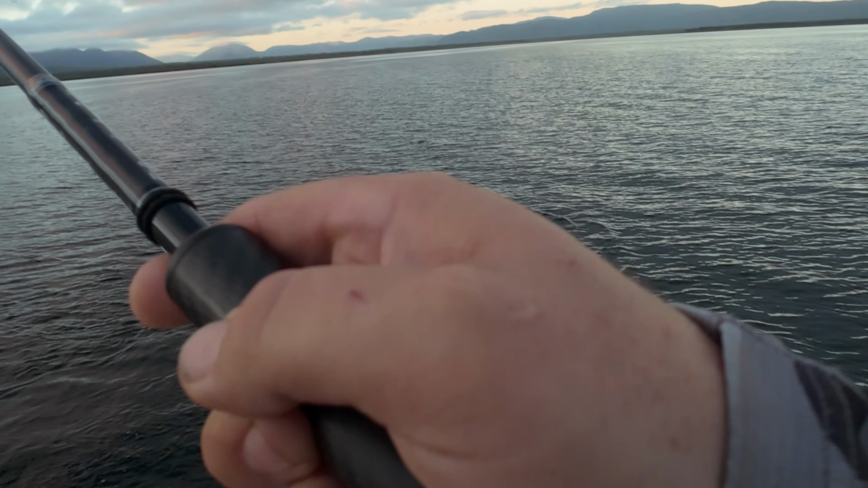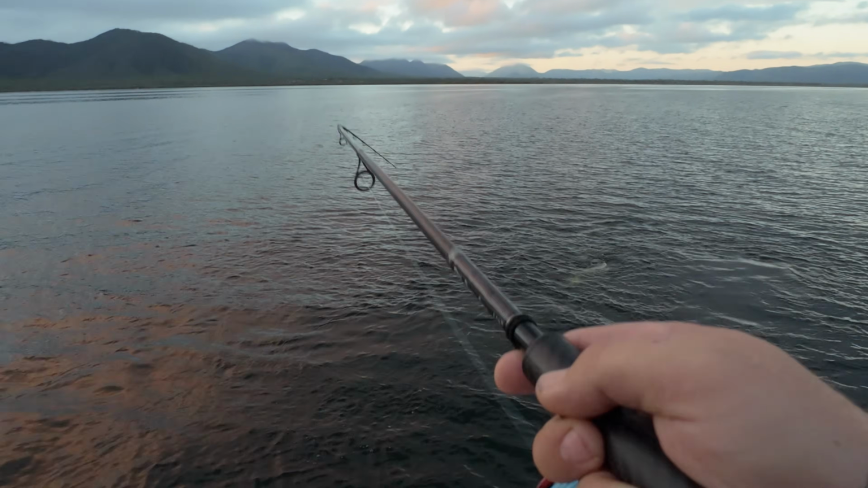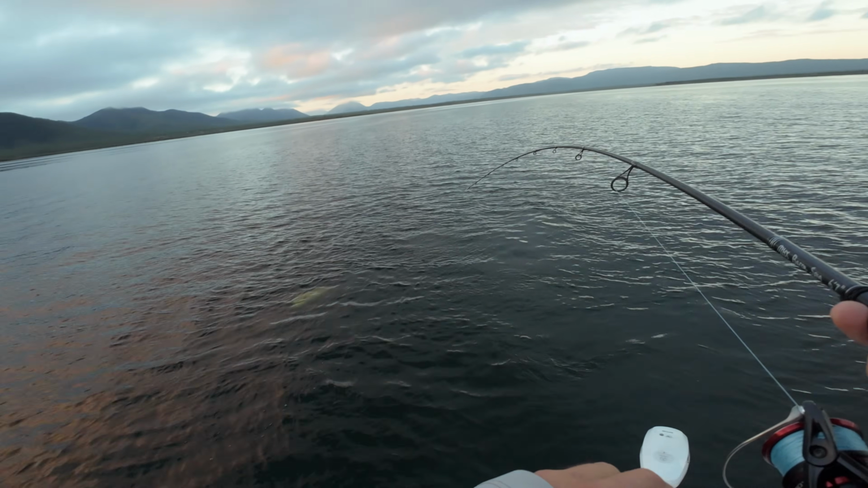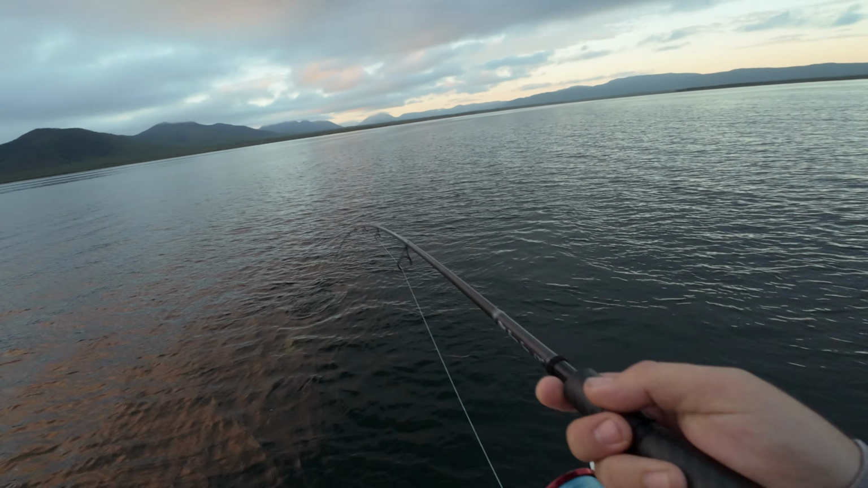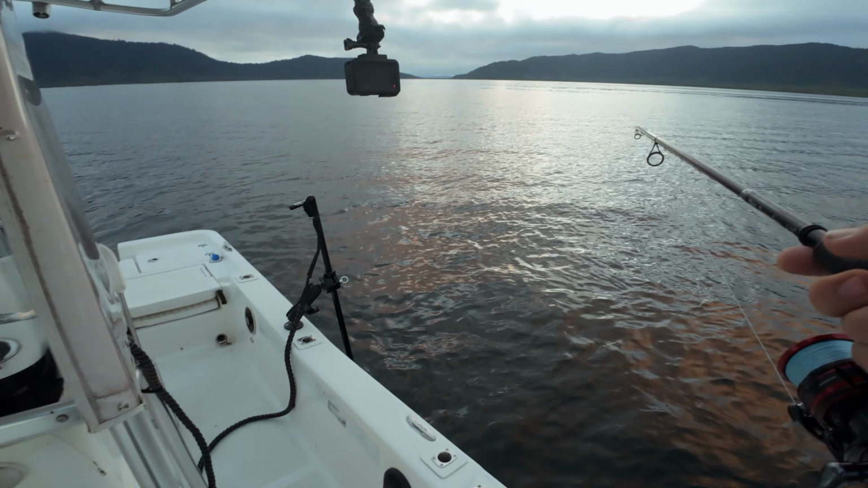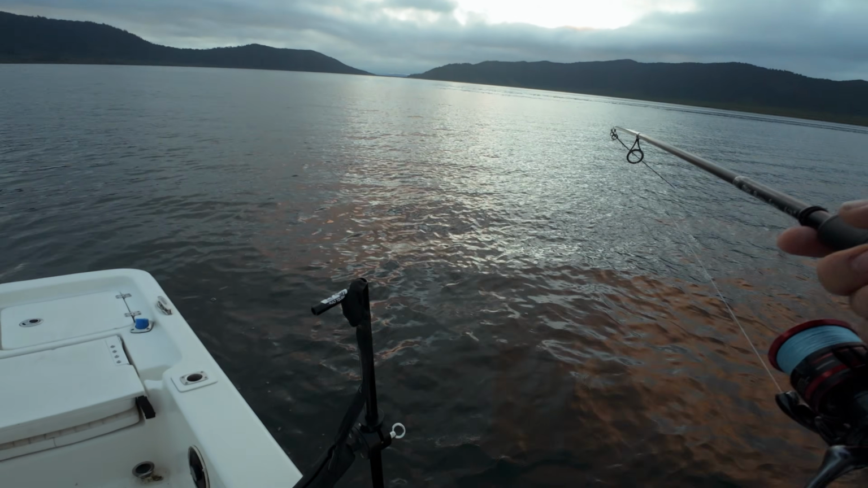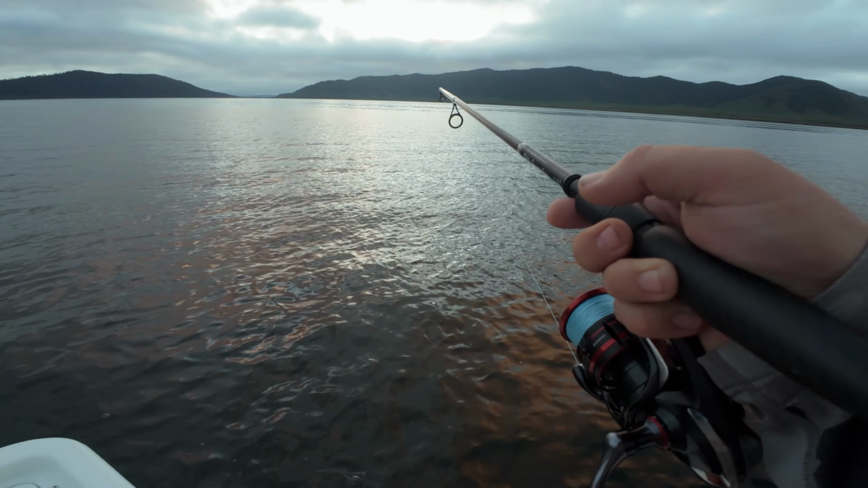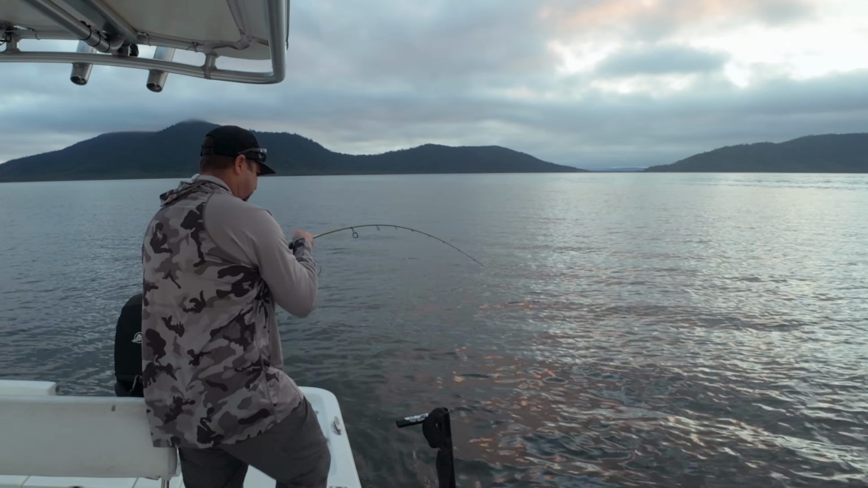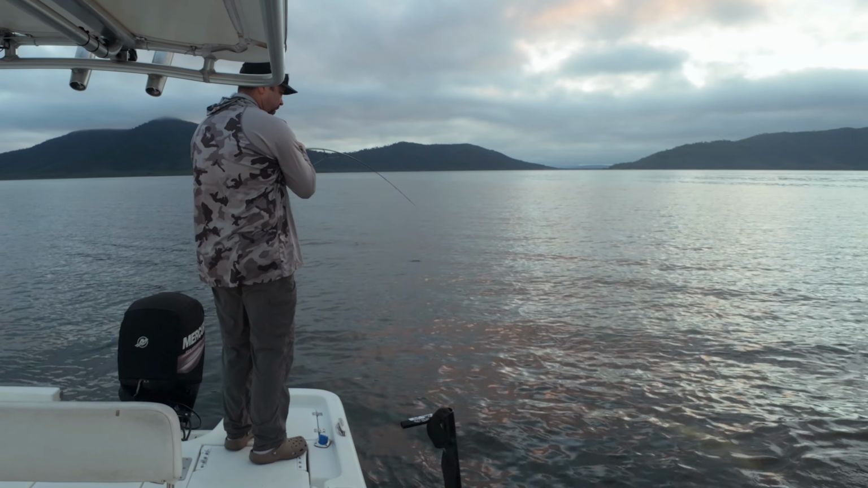Just back that drag off a little bit, I think. He's got that lure well down. Come over this side of the boat if you can, mate. No, you want to go this way. Ooh, he's got a little bit of blood coming out, actually. May have it well down. Ooh, but it's not ideal. It is not ideal at all.